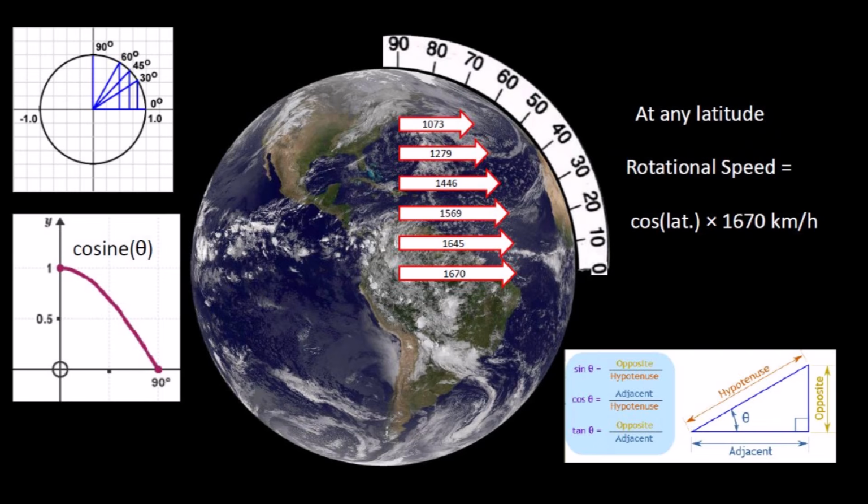The rotational speed of the Earth varies by latitude. The speed at any latitude can be calculated by multiplying the cosine of the latitude times 1,670 km per hour. The rotational speed decreases toward the northern latitudes and it is zero at the poles. Launching satellites from points closer to the equator takes advantage of the rotational speed of the Earth and requires less rocket fuel than launching from points further away from the equator.